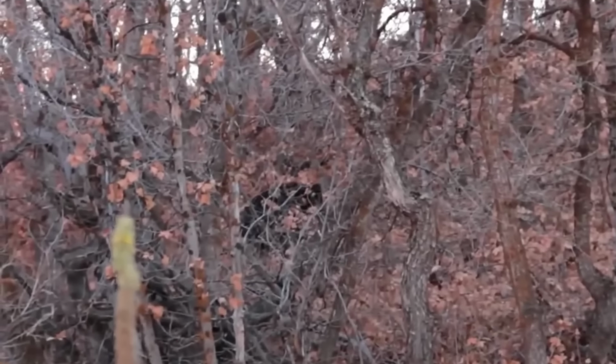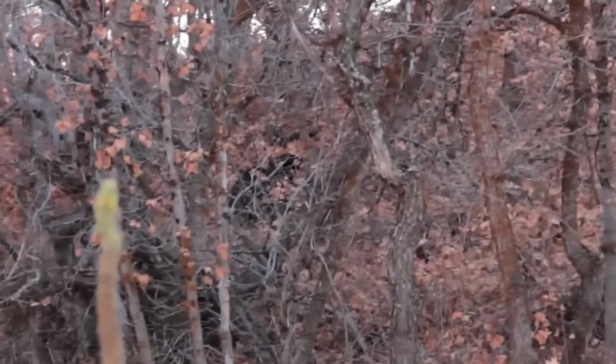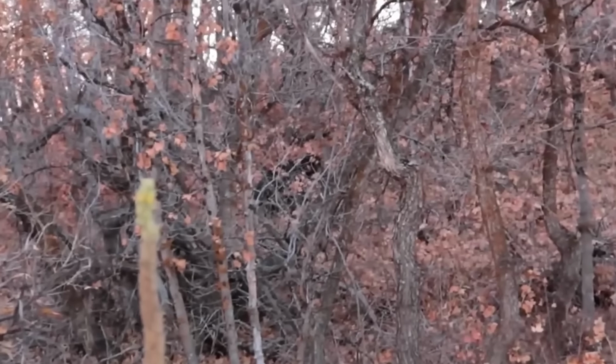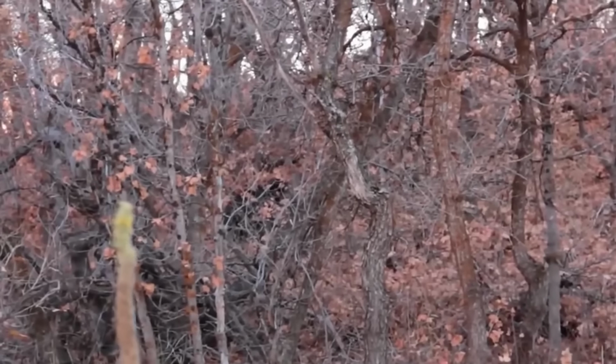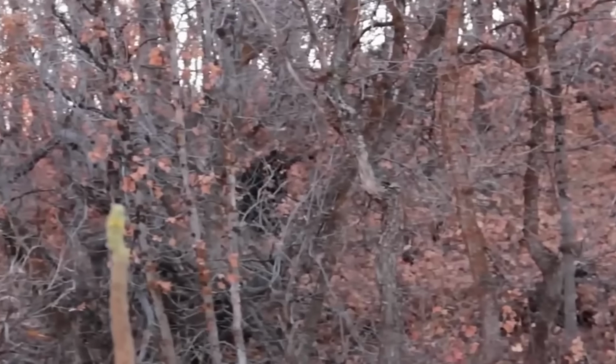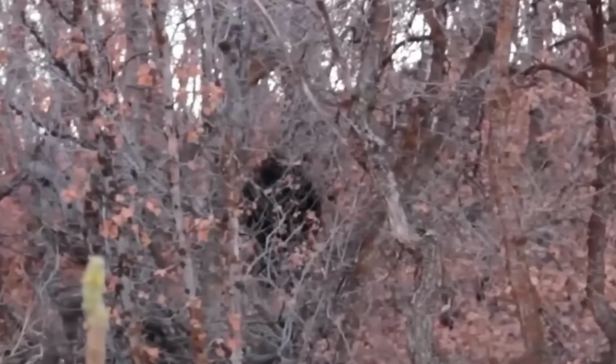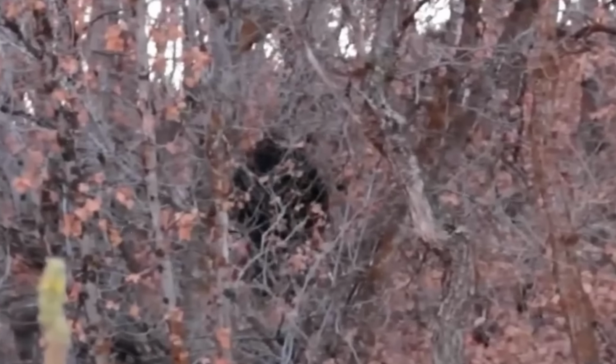This figure or creature appears to be covered in black fur. At first, it seems like it might be a bear or a gorilla lurking behind the bushes. However, things take a surprising turn when this figure suddenly stands up, revealing that it's actually a humanoid figure. This unexpected sight spooked the hiker, who wisely decided to make a quick retreat to safety, just in case this strange being decided to follow.